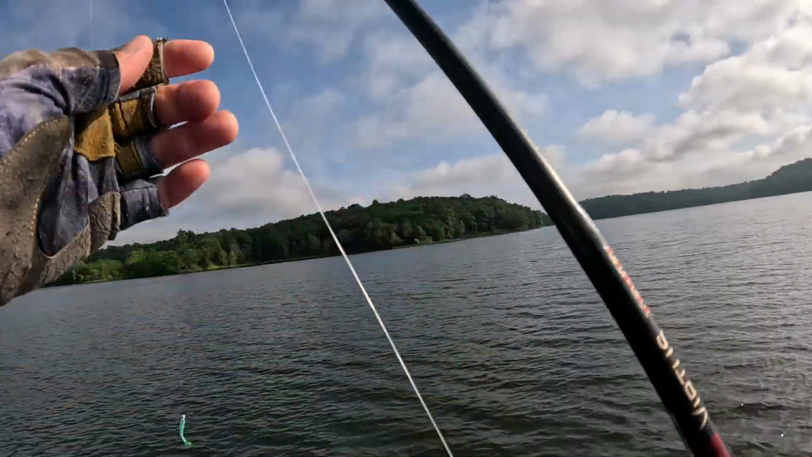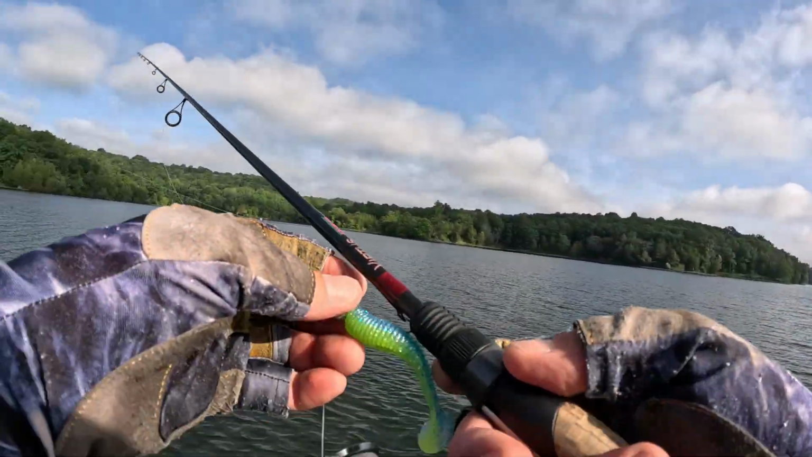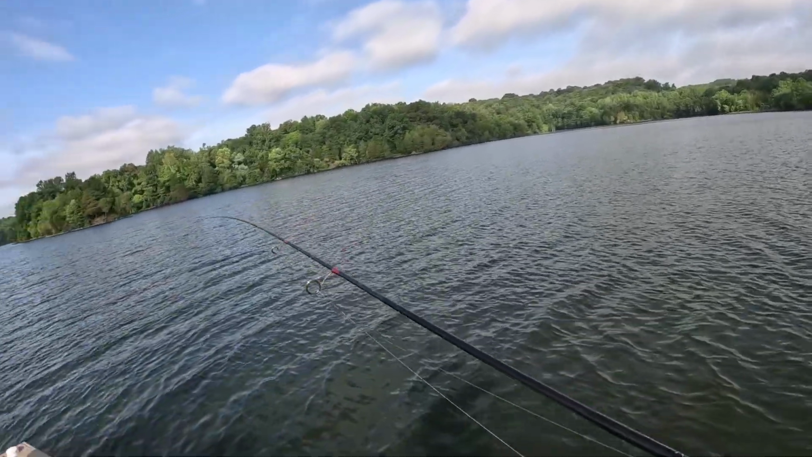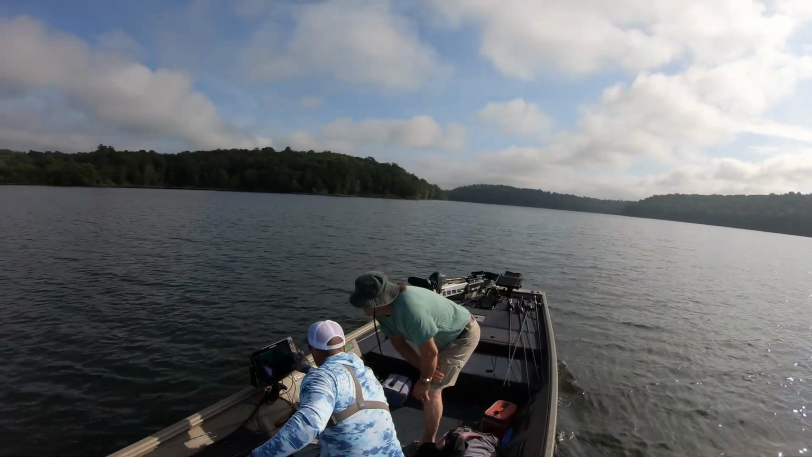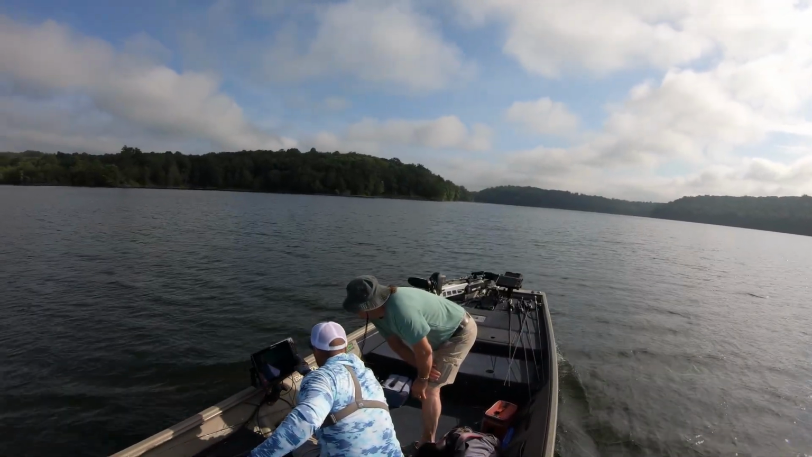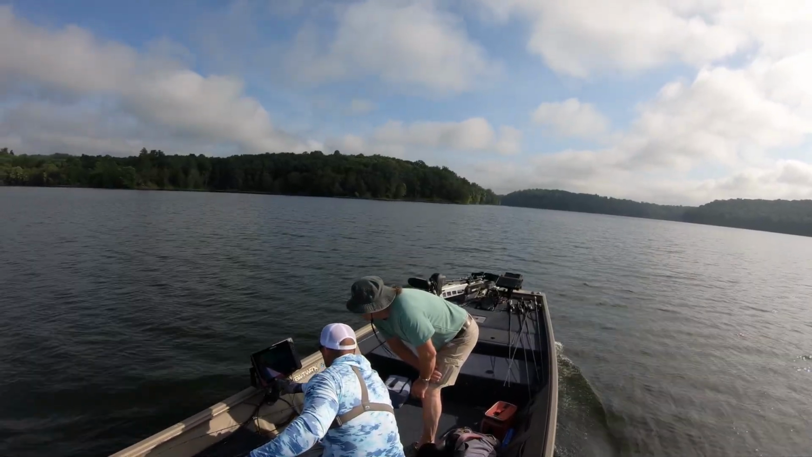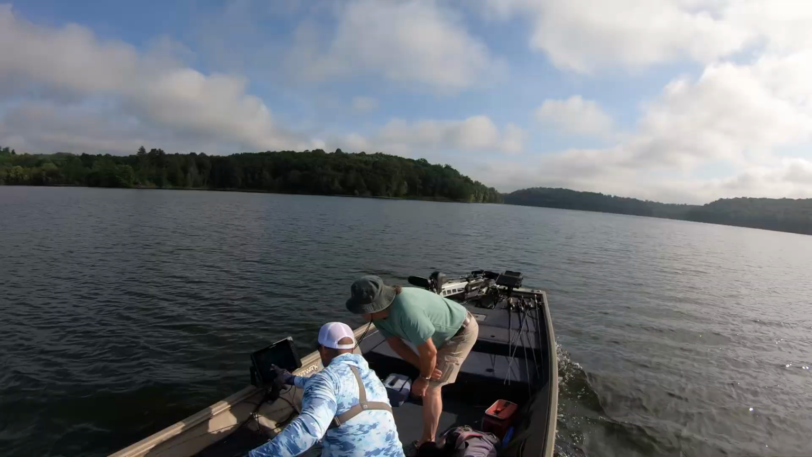All right, we're gonna move. Already been here too long. There's plenty of fish here, they don't want to play. Yeah, you can really see that thermocline, that 15 foot, all that hazy stuff. There's fish sitting around in it. I'll show you these fish that I've been throwing at.